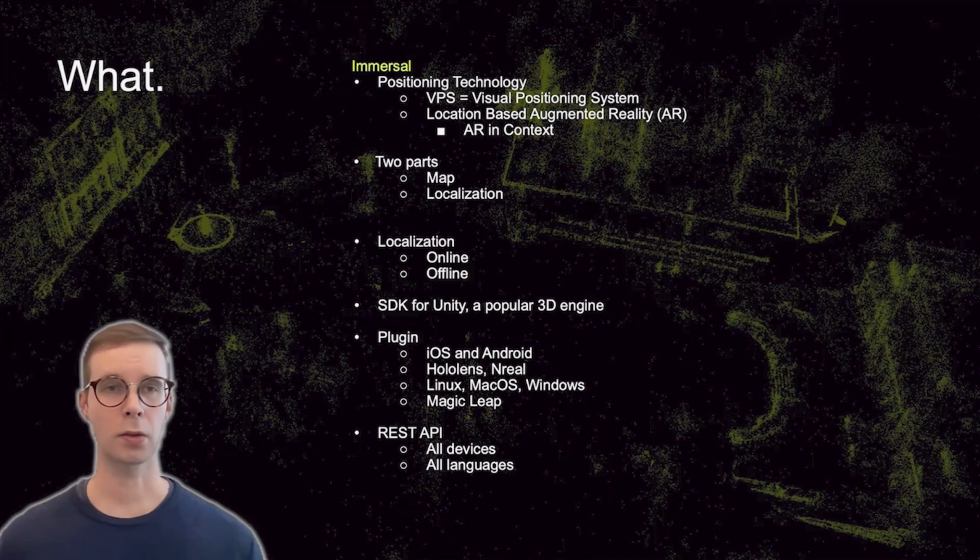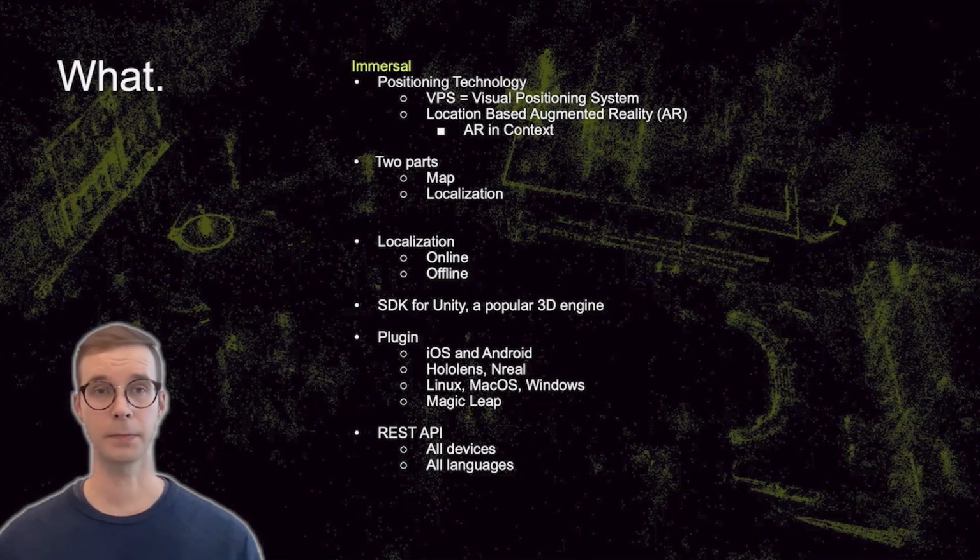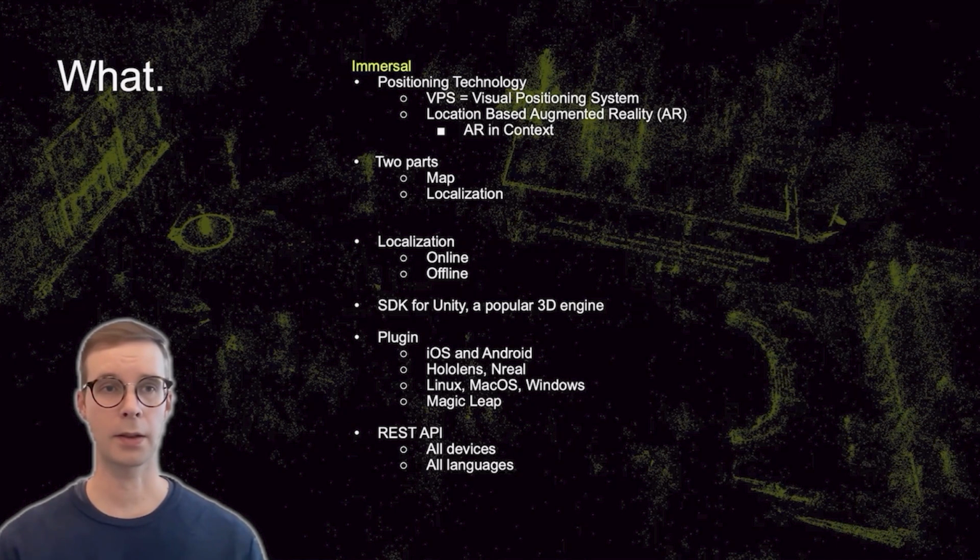We provide online localization for, for example, low power devices. Offline on-device localization is possible as well through our plugin, for example, on mobile phones. And we have an SDK for Unity, which is a popular 3D engine. The on-device plugins are available for mobile phones, HoloLens, Nreal glasses, Linux, to name a few. And then there's, of course, the REST API for everything else.